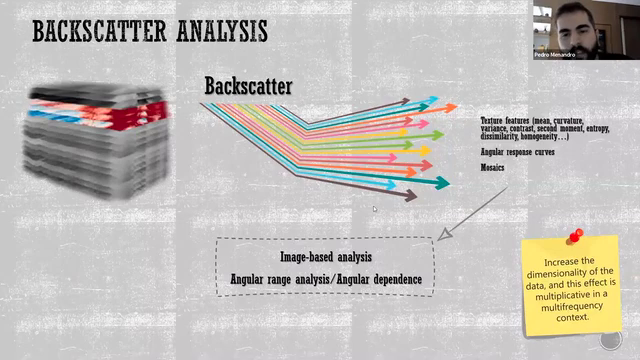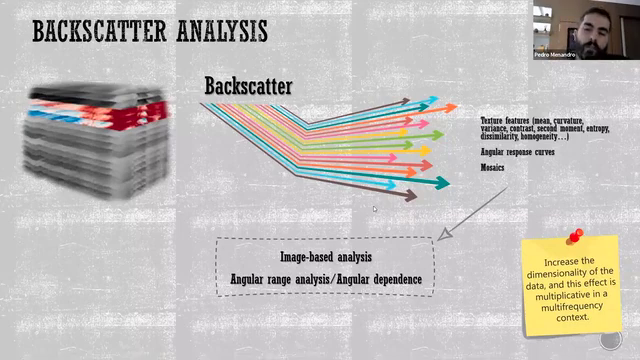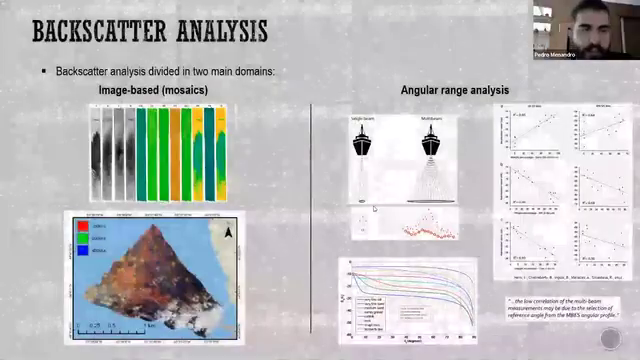So these results derived from the backscatter can be analyzed in two main approaches, or schools of thought, that are the image-based analysis and the angular range analysis, or angular dependence. And just a remark: this amount of variables increases the dimensionality of the data, and this effect is multiplicative in a multispectral context. One of the difficulties of multispectral data is the dimensionality of this data.